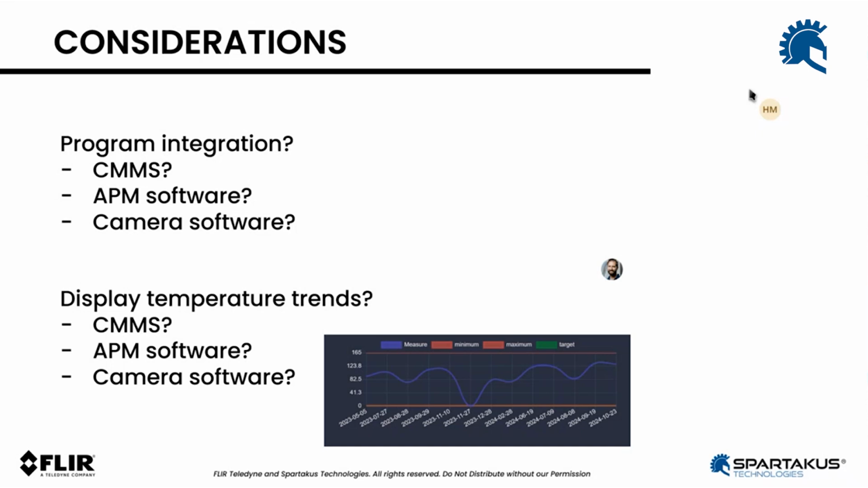I've seen a couple of them do it, a handful of them do it, but I've seen most of them not doing that, and people having to write down temperatures on pen and paper, then transcribing those temperature values on an Excel file. APM software typically does that. I just inserted a screenshot of what Spartacus does with regards to temperature monitoring. And of course, your camera software will provide you with all the trends and tools necessary.